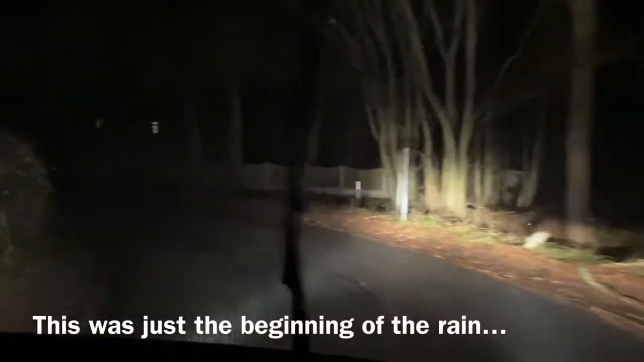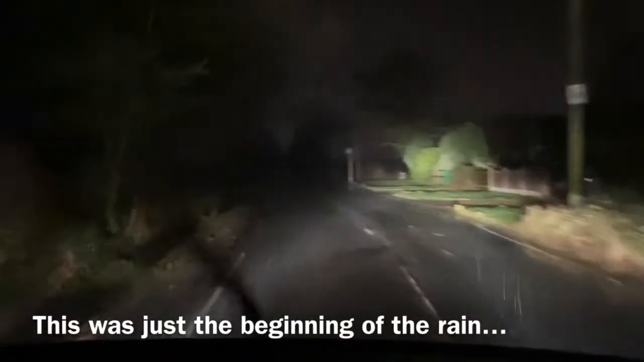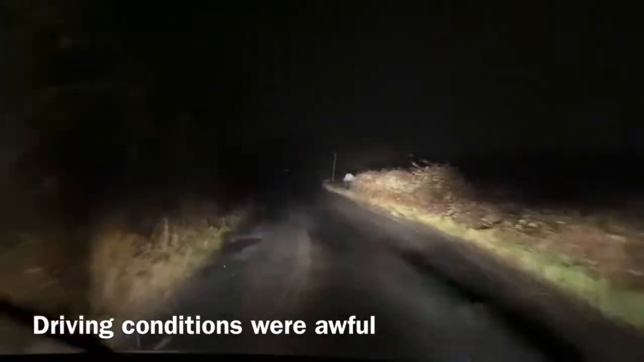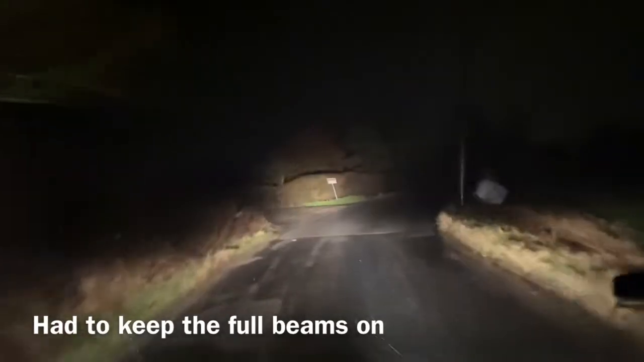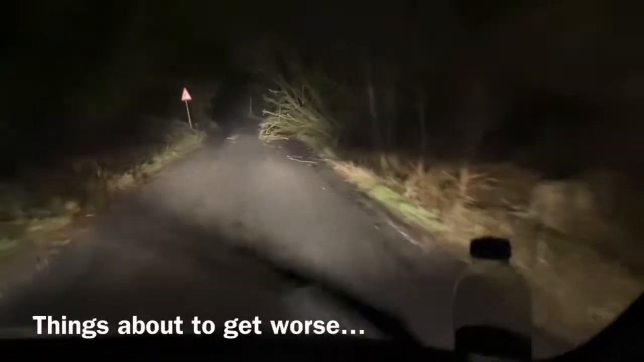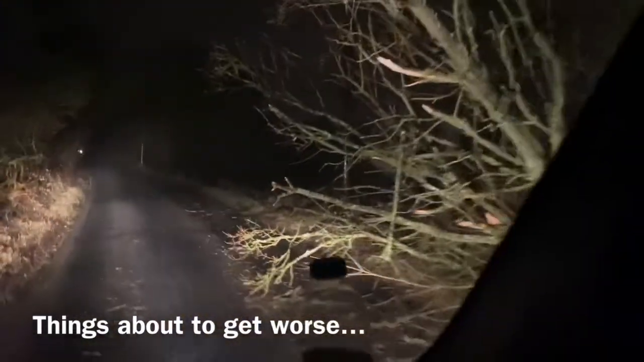How dark it is. And the rain's just non-stop, man. Come on, give a man a break. No street lights. Like, nothing. We're in the country. Whoa. Look at that. What the heck, man?